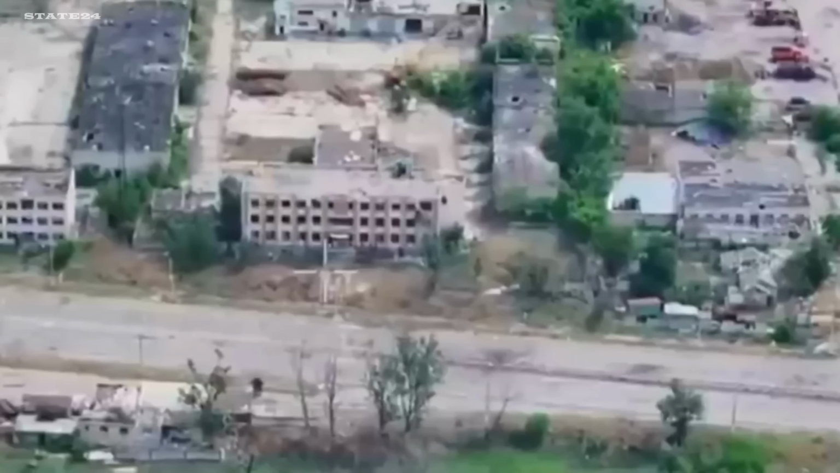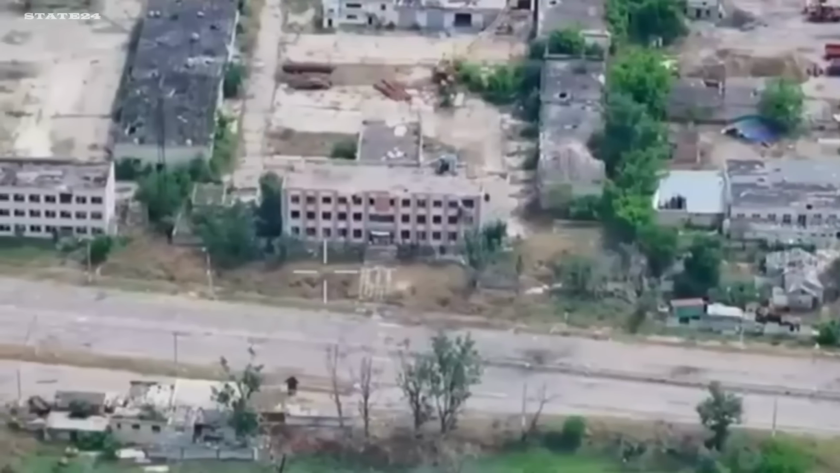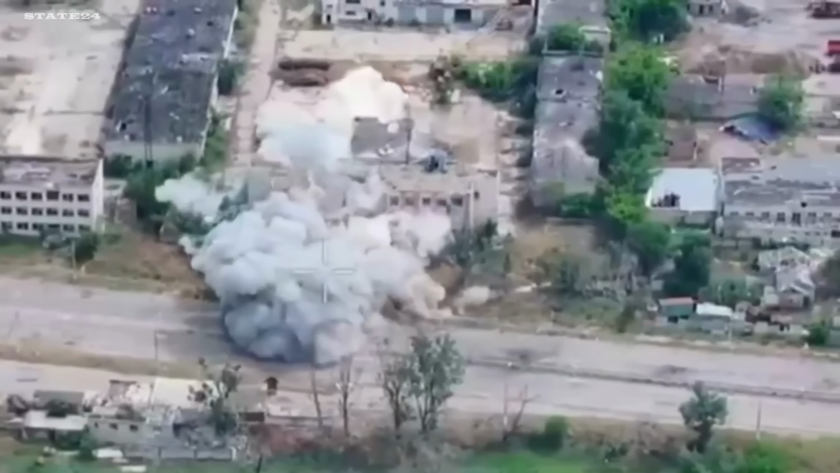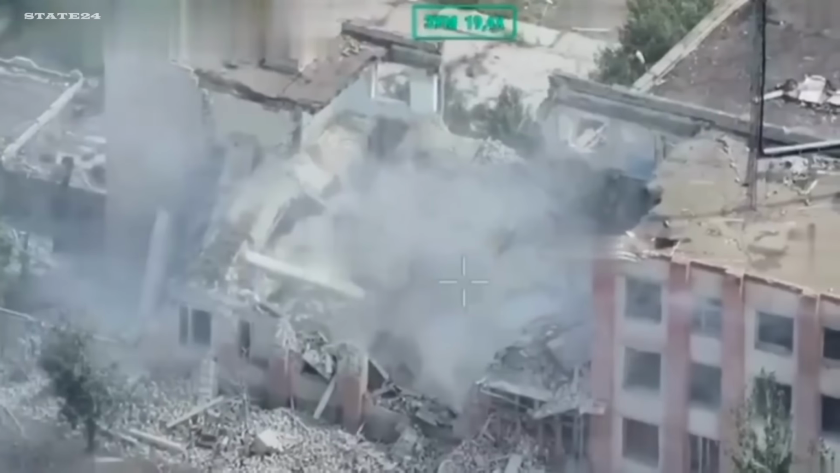Oleshki, Kherson region. Ukrainian aviation coordinating with the 34th Marine Brigade. An AASM Hammer precision guided bomb on a Russian position. The AASM Hammer is a GPS and infrared guided glide bomb capable of striking targets up to 70 kilometers away with meter-level accuracy. Released from altitude, no risk to the aircraft. Direct hit. The position is gone.